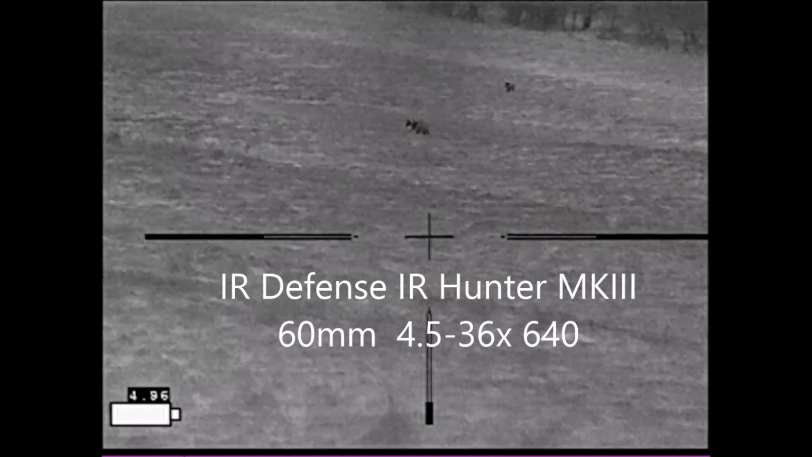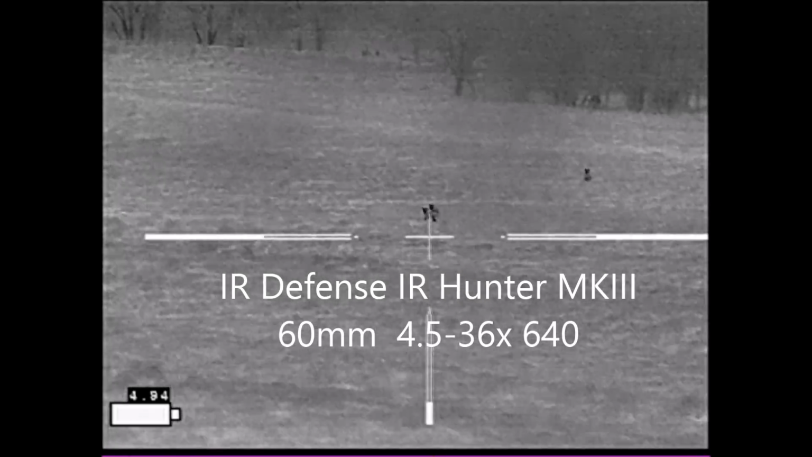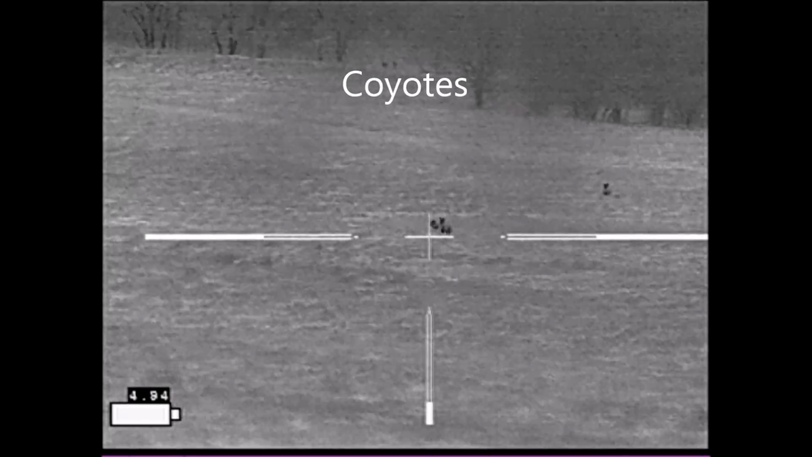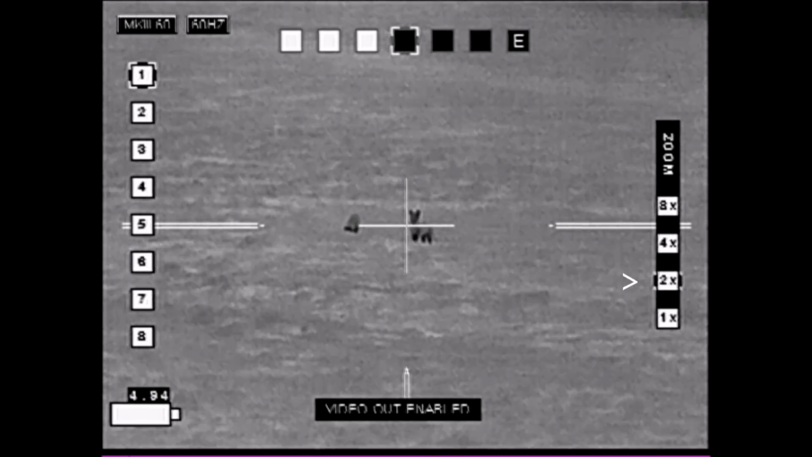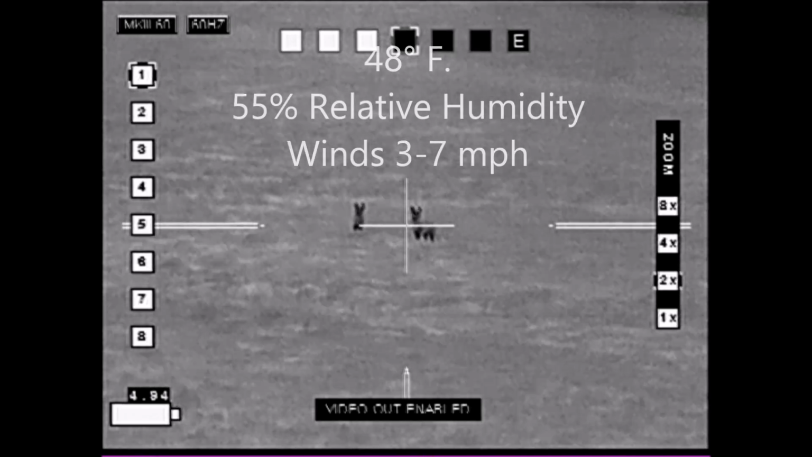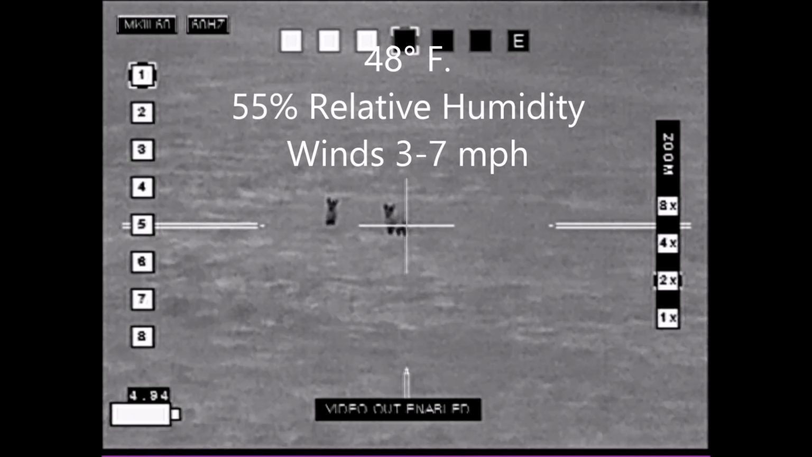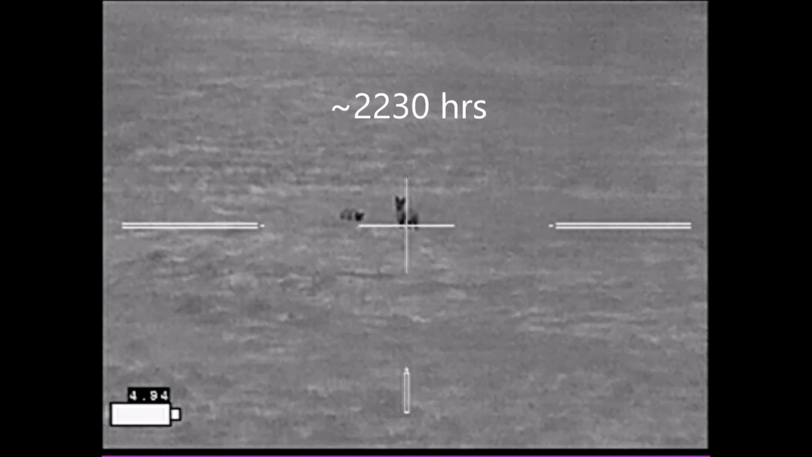I had heard coyotes in the distance and so ran a female challenge call for about 5 minutes, then turned it off, and about 5 minutes after that these coyotes showed up. Conditions overall were quite good. Temperature was nice, humidity was good. Winds were a little bit of a problem, but they fluctuated quite a bit, so I figured I could work with it.